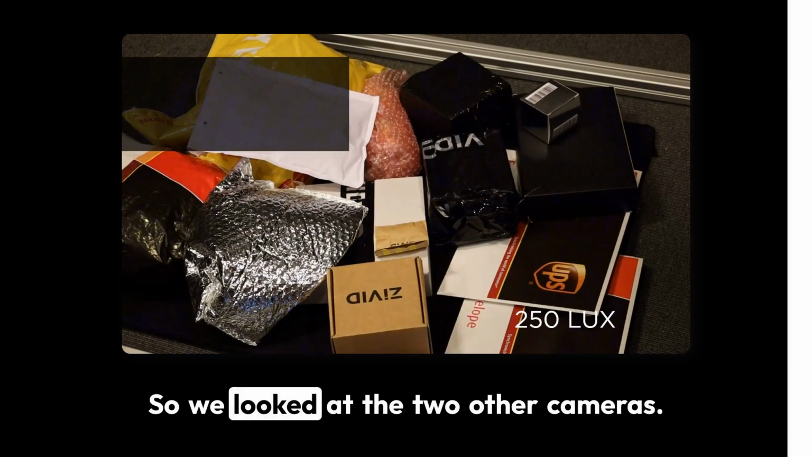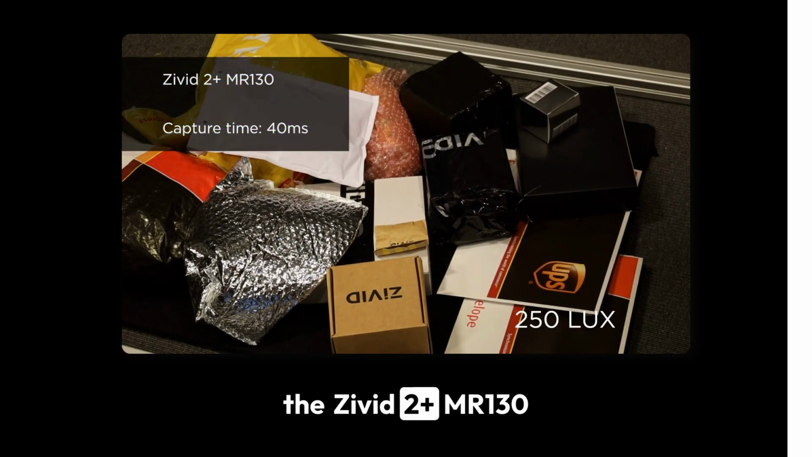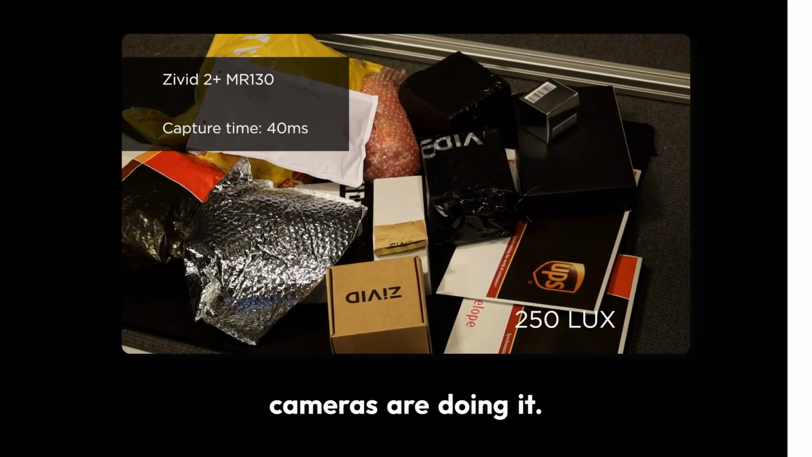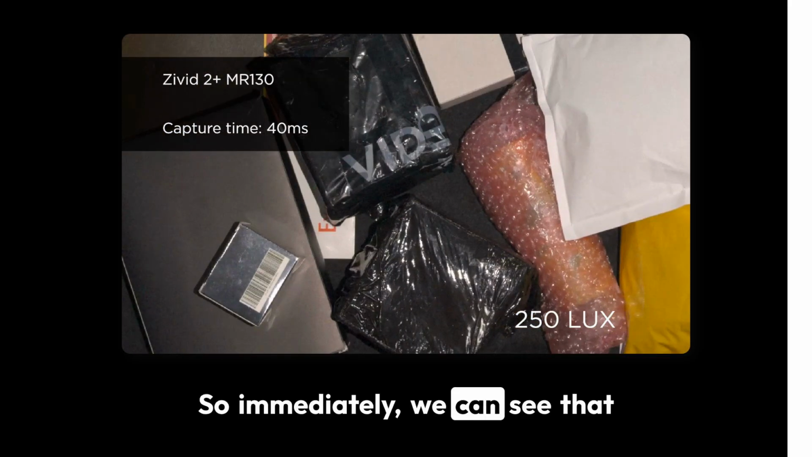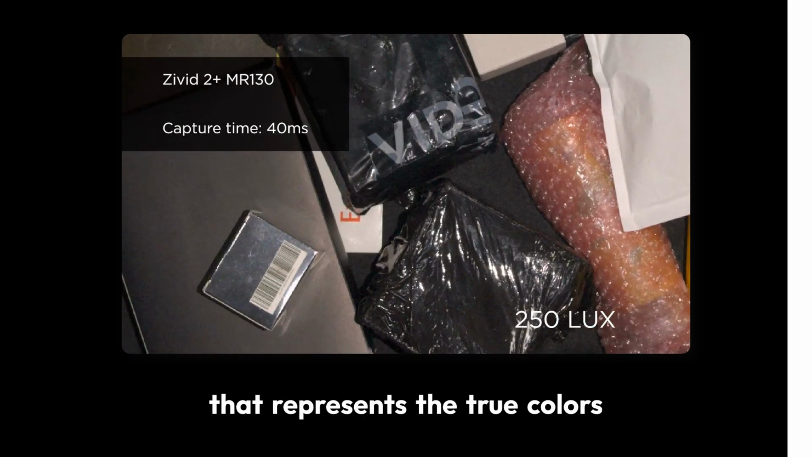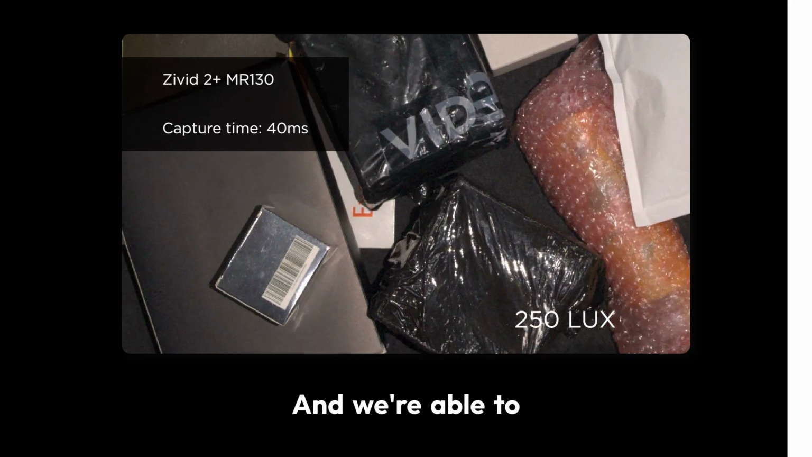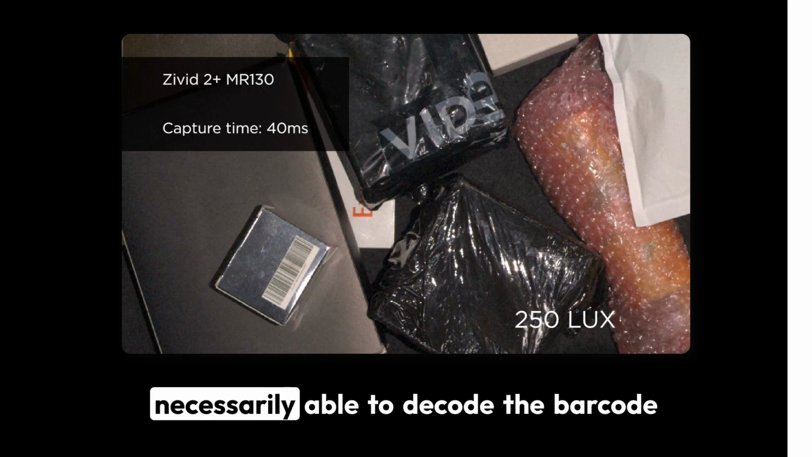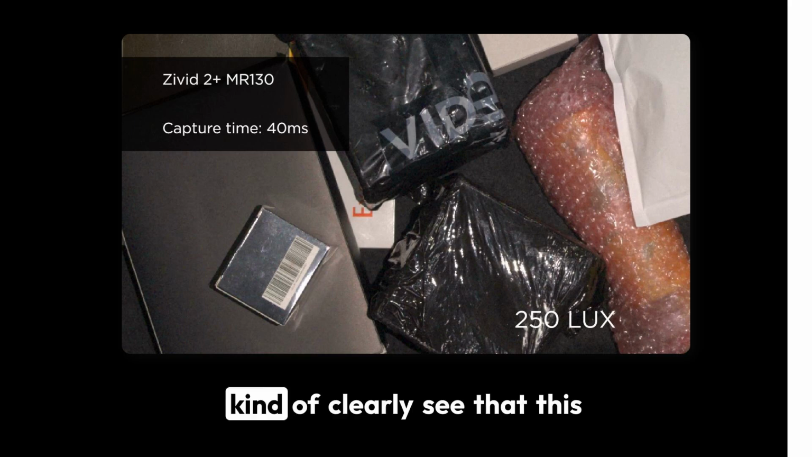Okay, so we looked at the two other cameras, so let's see how well the Zivid MR130 camera is doing. But let's start with the 2D image. Immediately we can see that we have very crisp colors that represent the true color in the scene, and we're able to see details such as, not necessarily able to decode the barcode itself, but we're able to clearly see that this is a barcode.